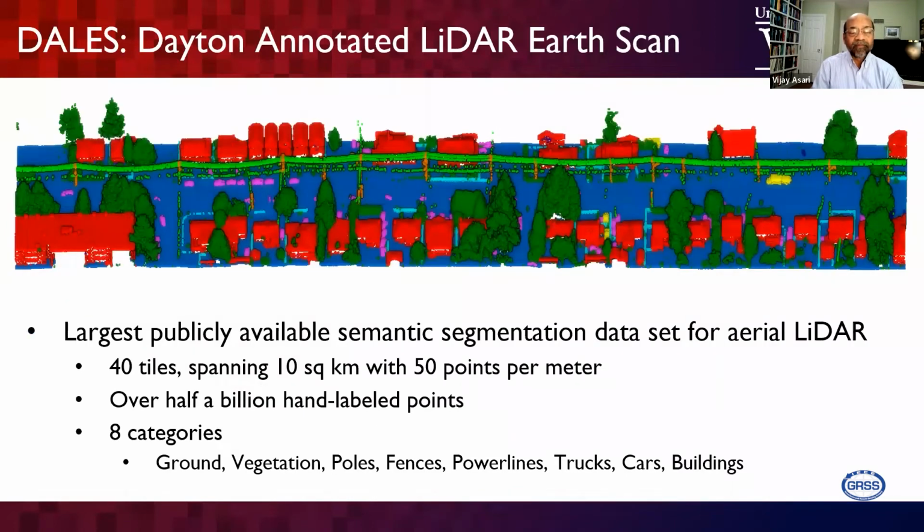We selected only 40 tiles covering about 10 square kilometers, with an average density of about 50 points per square meter. That's the data which we received from the British Columbia team. I'm going to tell the details of the team later.